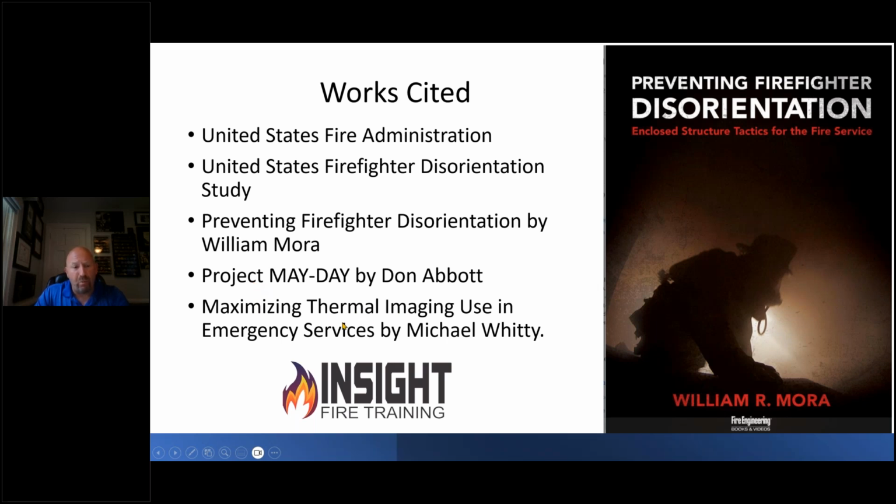Michael Whitty's research report on maximizing thermal imaging use in emergency services publishes the literature review. Granted, it was written in 2010. But hint, UL and everybody else, there hasn't been a thermal imaging study since 2010. We need one. We need updated data with new cameras being tested up against industrial cameras and even optical gas imaging cameras to show what firefighters are missing, not antiquated cameras in multi-million-dollar studies. I think we can do better than that.